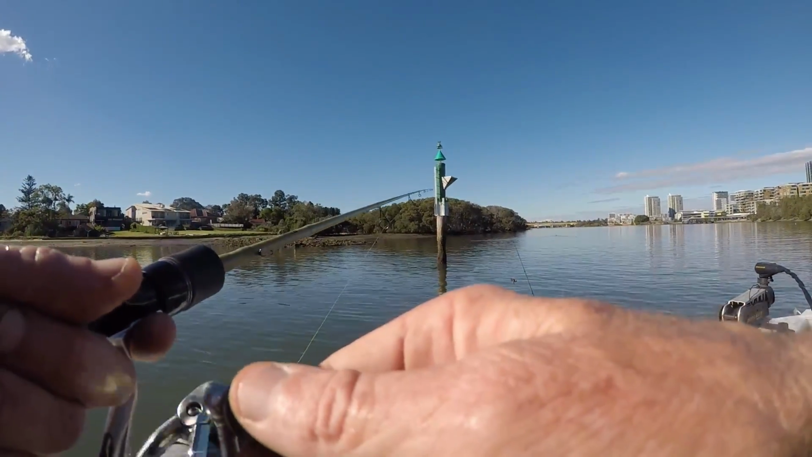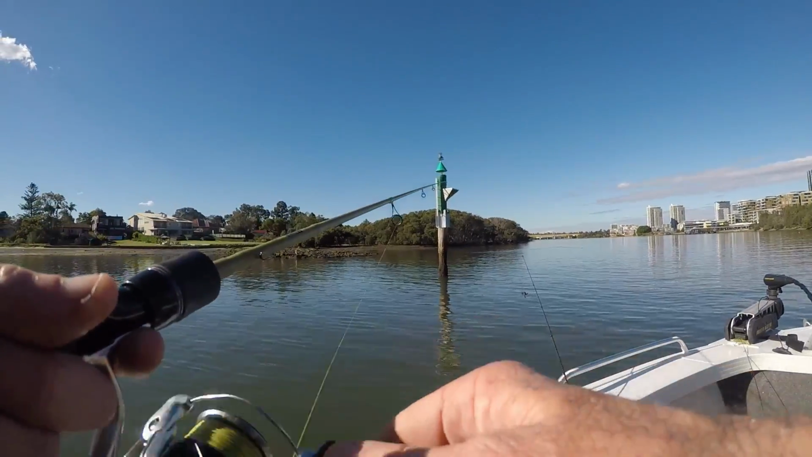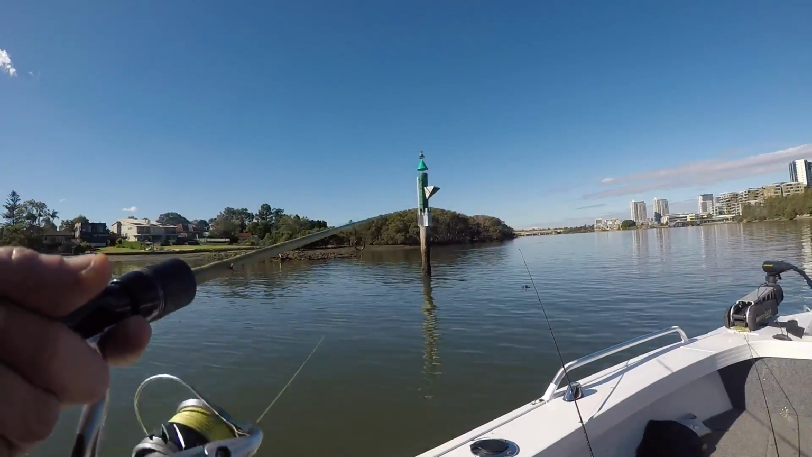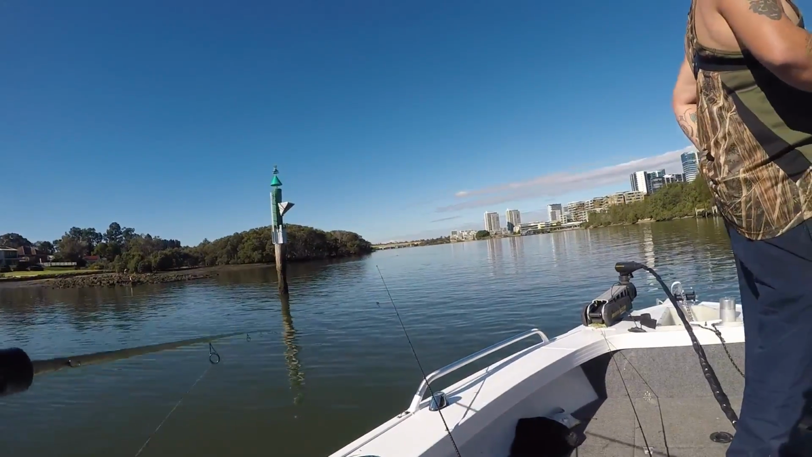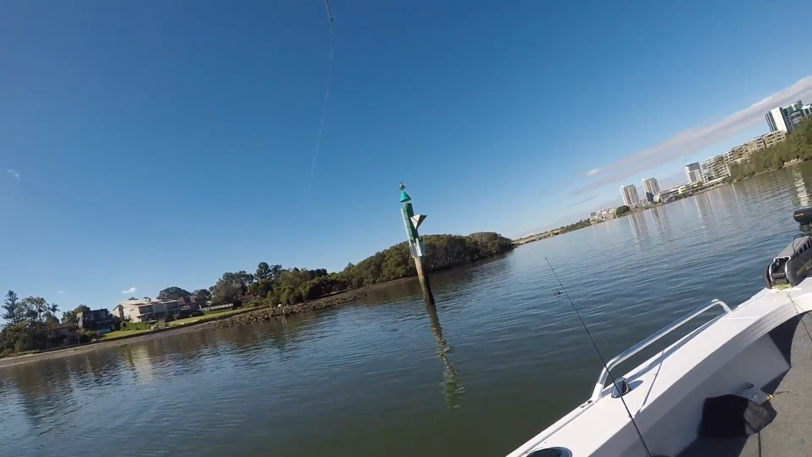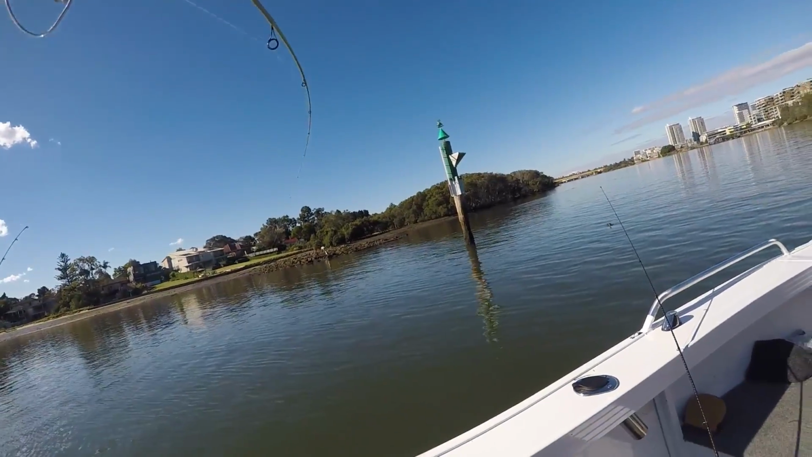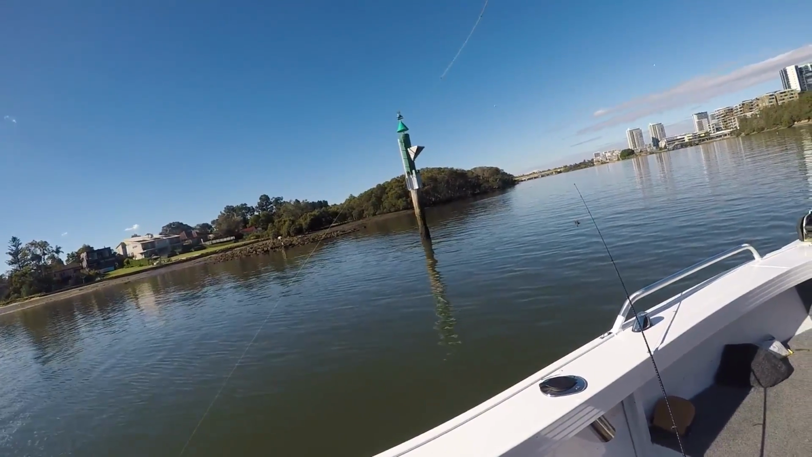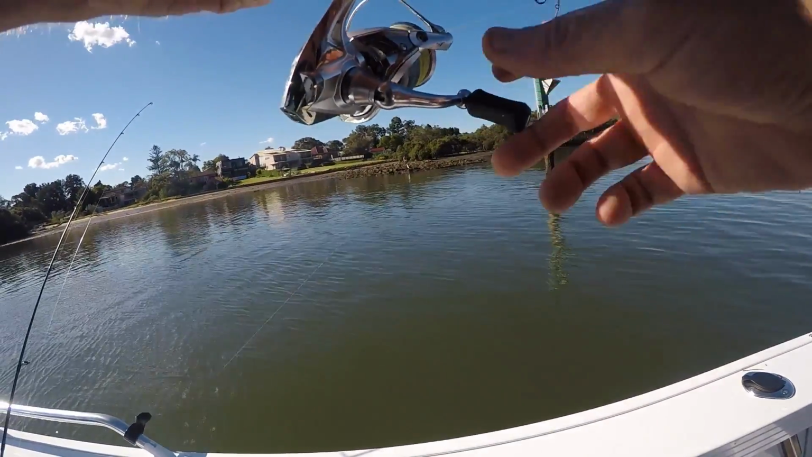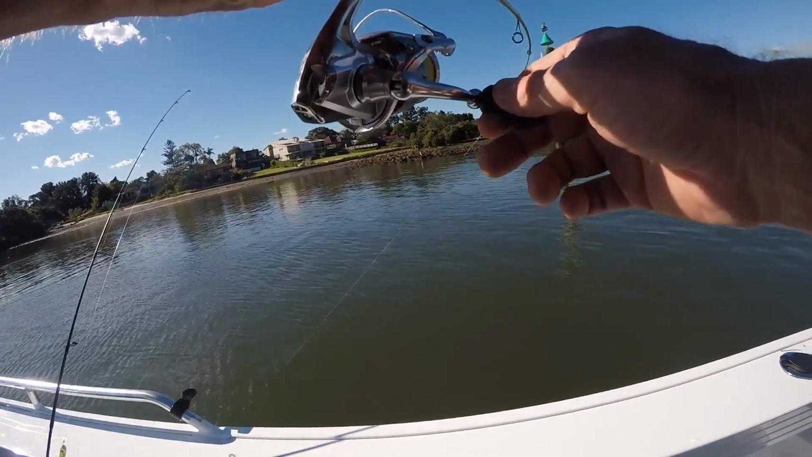And have a little touch. There's another one. Just see the school down there, eh? Better fish. Oh, they're dogging hard today.